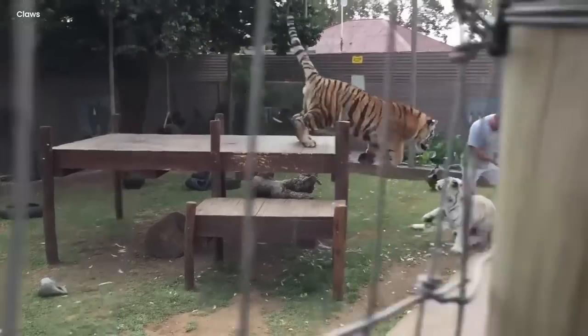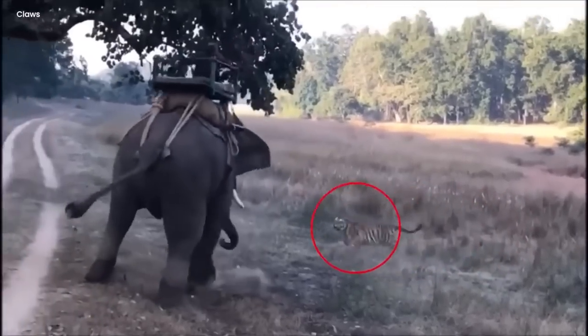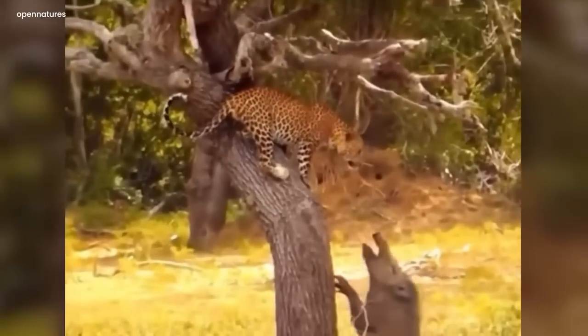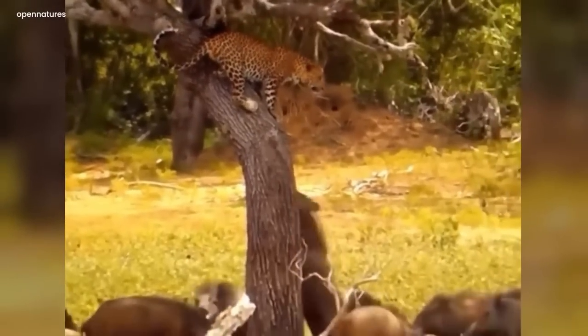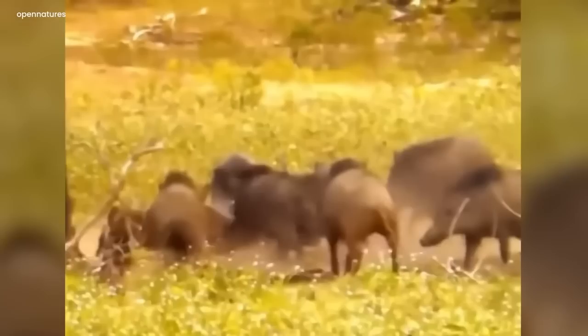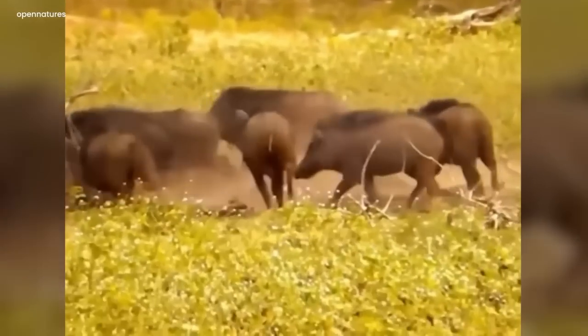Buckle up your seatbelts because you'll witness one of the most daunting encounters between a wild beast and its alleged prey. The video began with a leopard tightrope walking over a tall tree in the forest. The leopard seemed confused and a bit scared as the mighty beast was surrounded by a group of wild pigs waiting to attack him. The pigs kept circling around the sheltered tree, hoping for the tiger to stroll down into their trap.